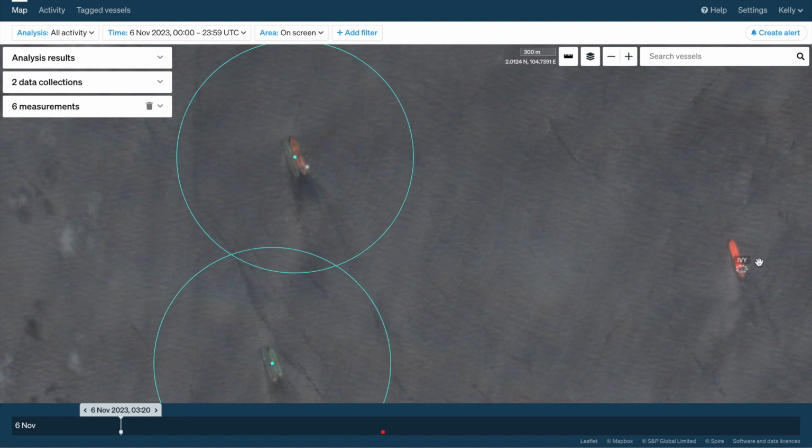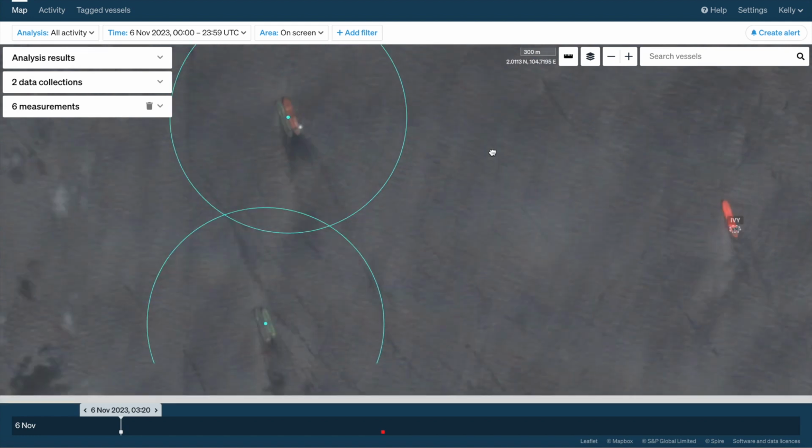You can also see other vessels where we have been able to match the optical image to an AIS location, for example the Ivy here. And you can see here there's no AIS detections for these vessels that are on screen at the moment.